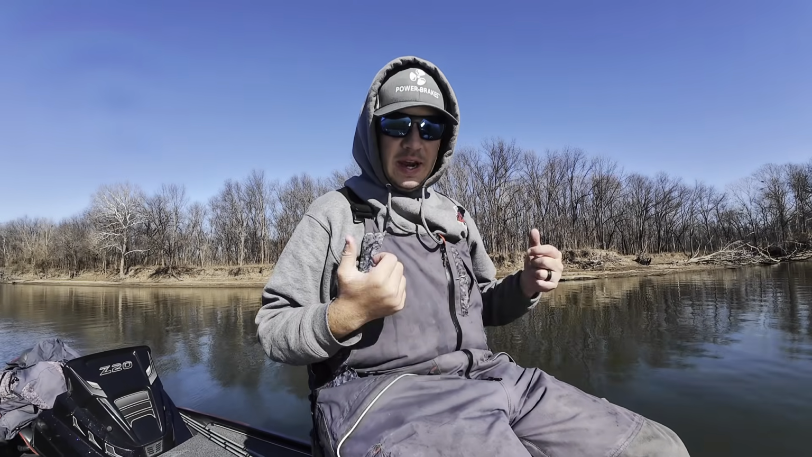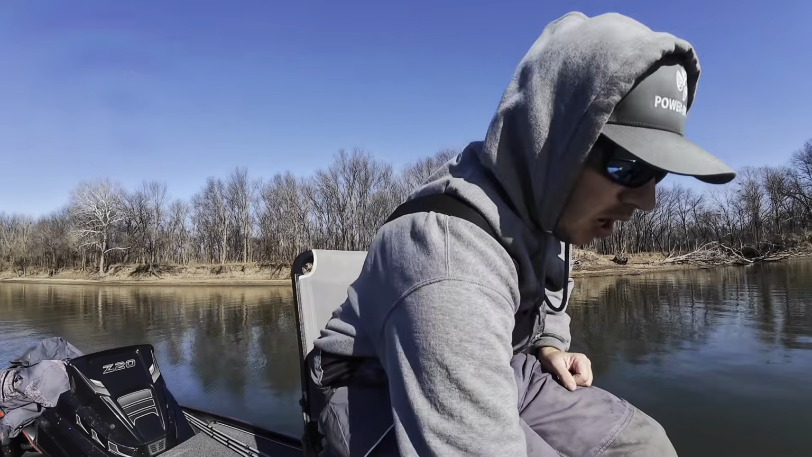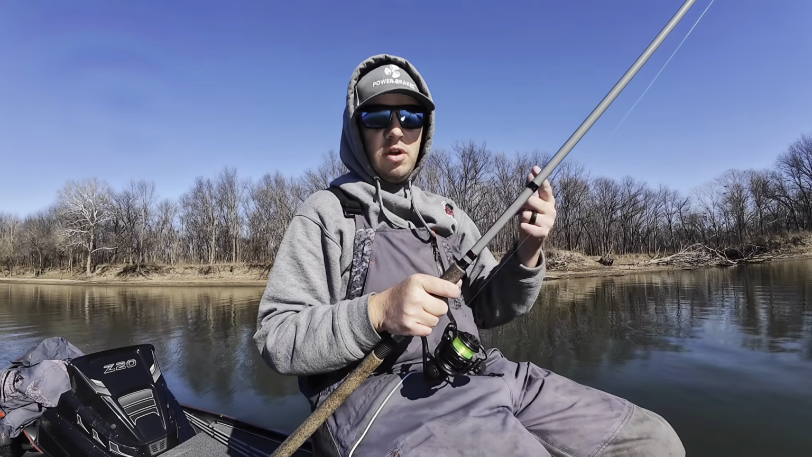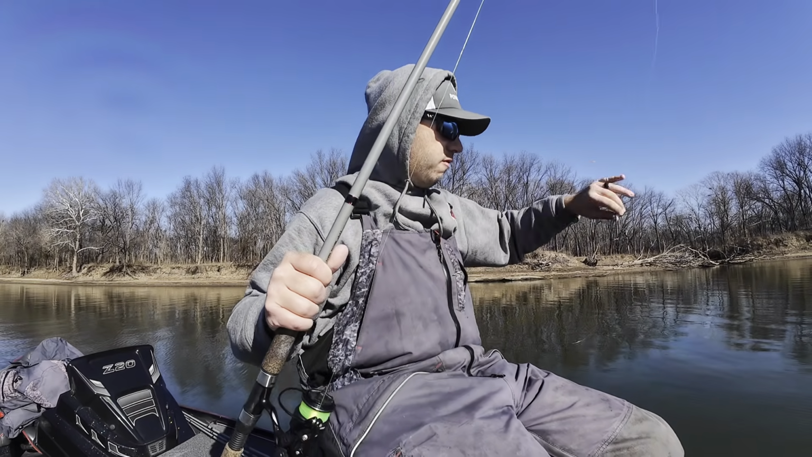It warmed up quick. I had to take my big coat off, but I know when I get back in that wind around one of these bends, it's gonna warm up. I decided to make the long run first. I went as far north as I want to go, and then I'm just gonna fish my way back towards the boat ramp, get that long run out of the way first.